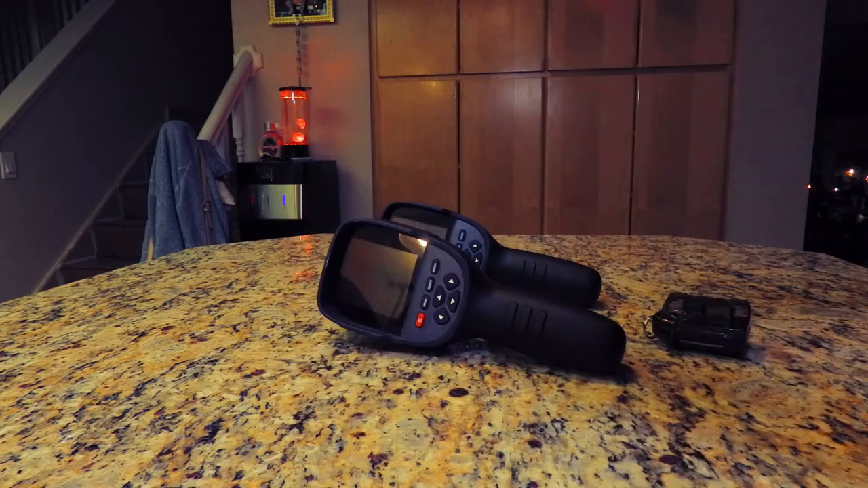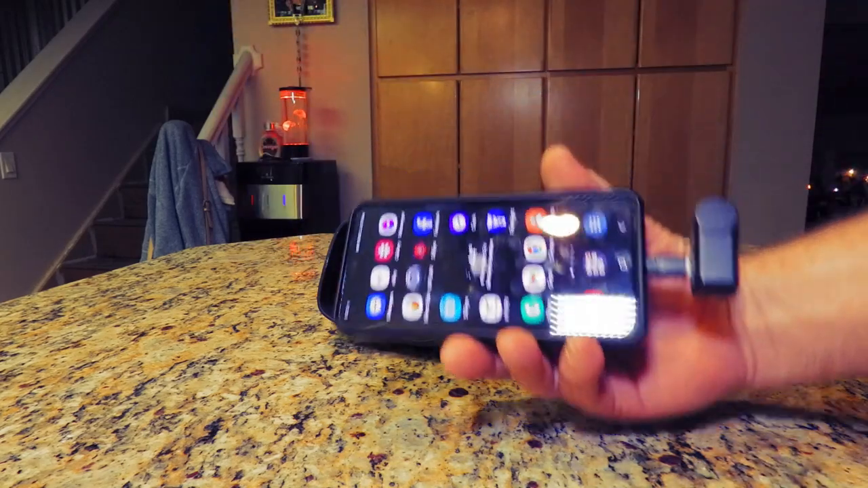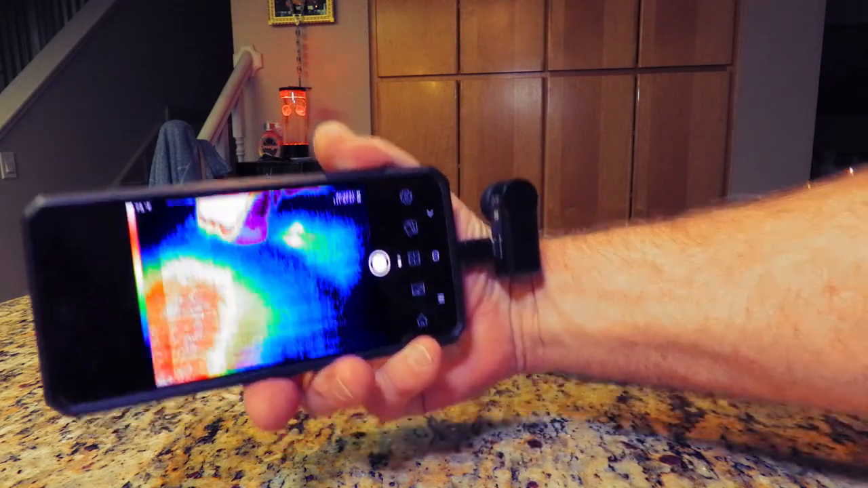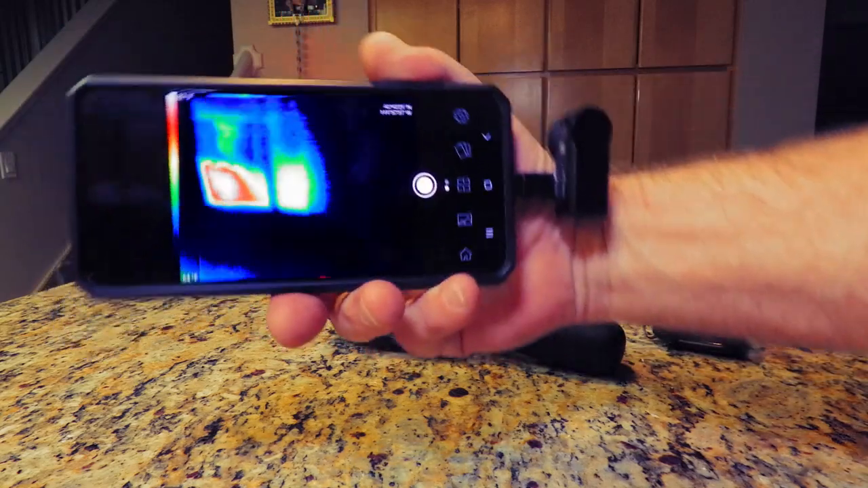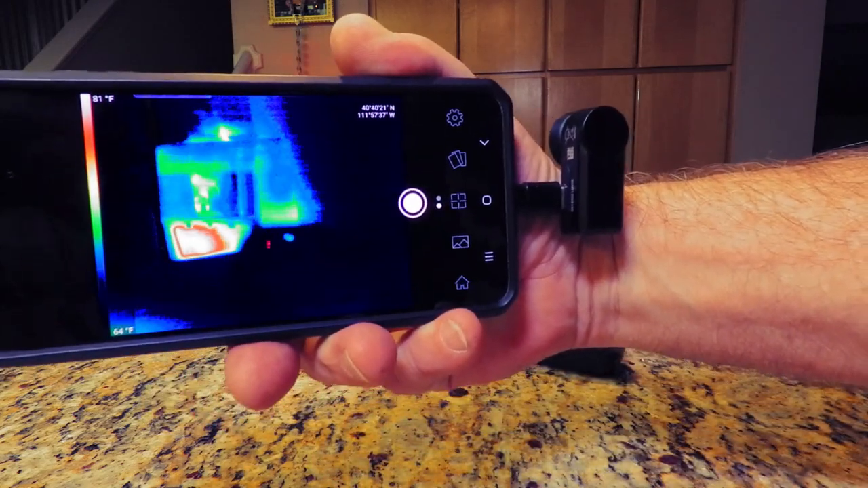But just turn on your camera, sign in, and supposedly you plug it in and it should come on. So let's see. Look at that. And there we go. So we'll aim it over. Now mine is rotating. Did you have screen rotation on, or it just doesn't work no matter what? I don't know that I had screen rotation on.